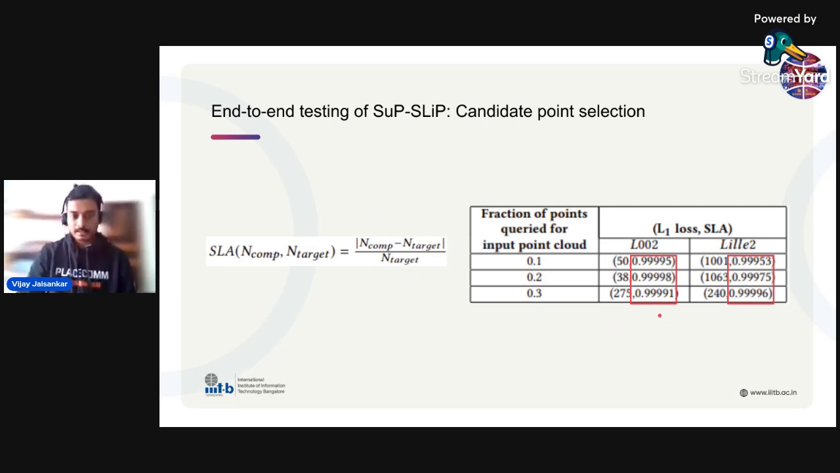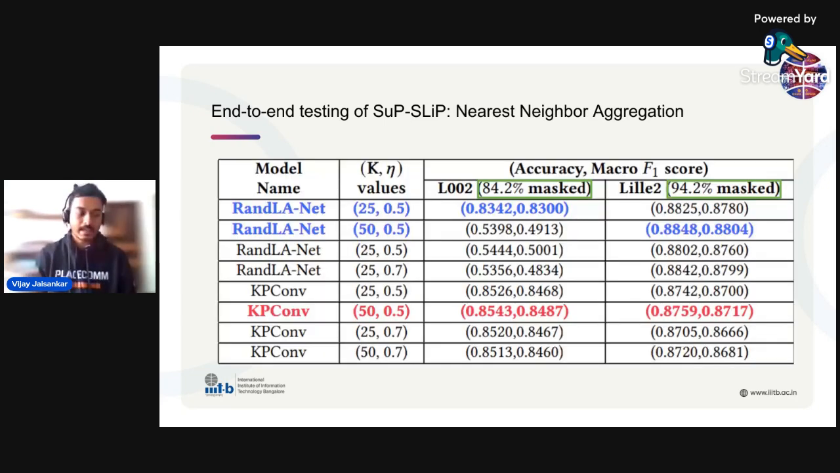And as you can see on the right here, even with a small number of queries, or 15 queries, all of these SLA values are always greater than 0.999, which is really good in practice. And this is something that dataset designers could reliably act upon.